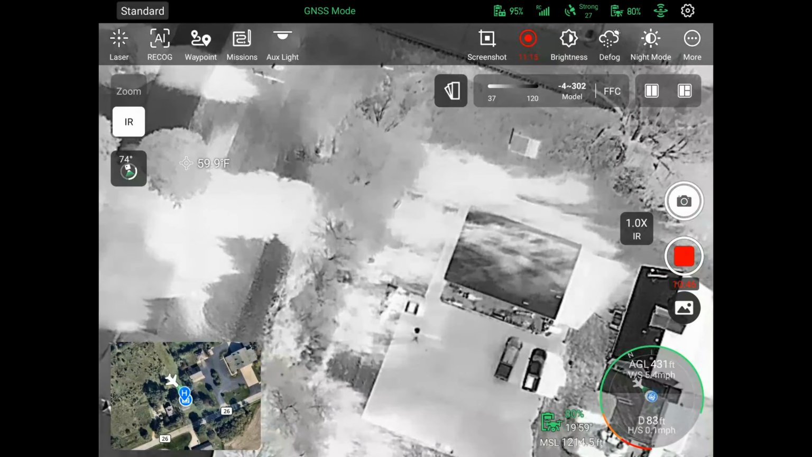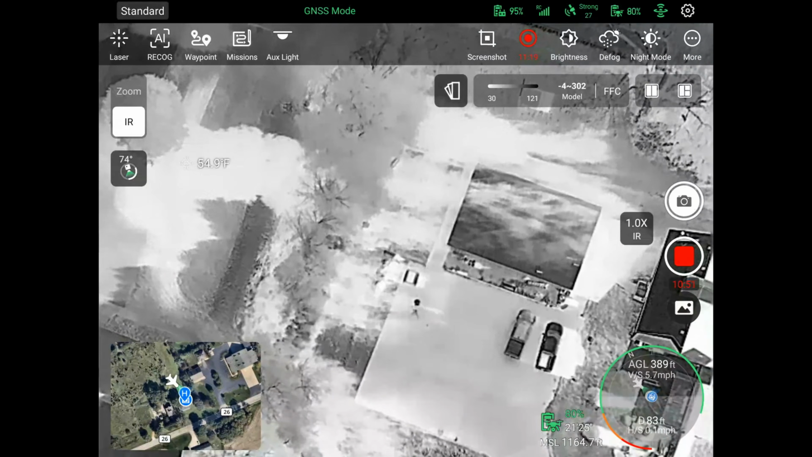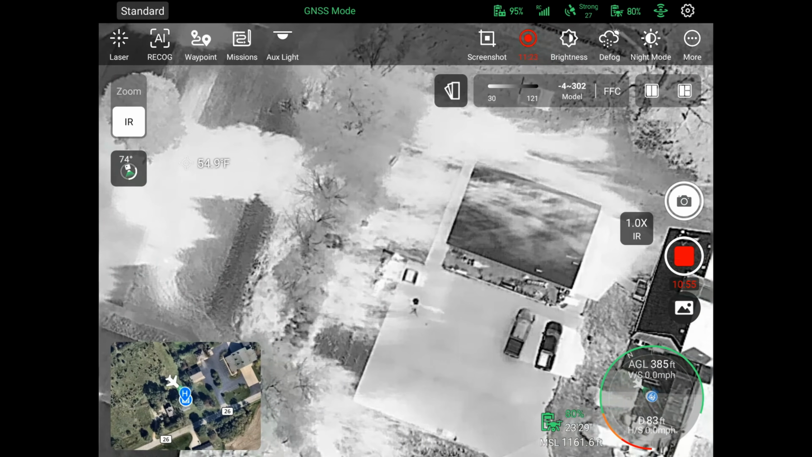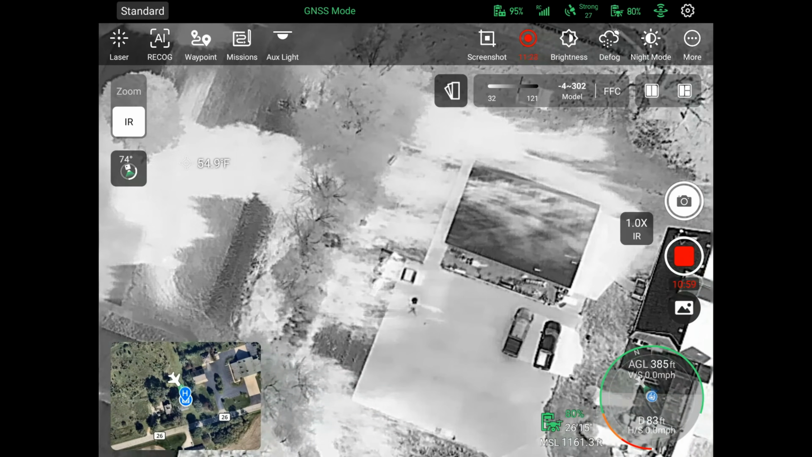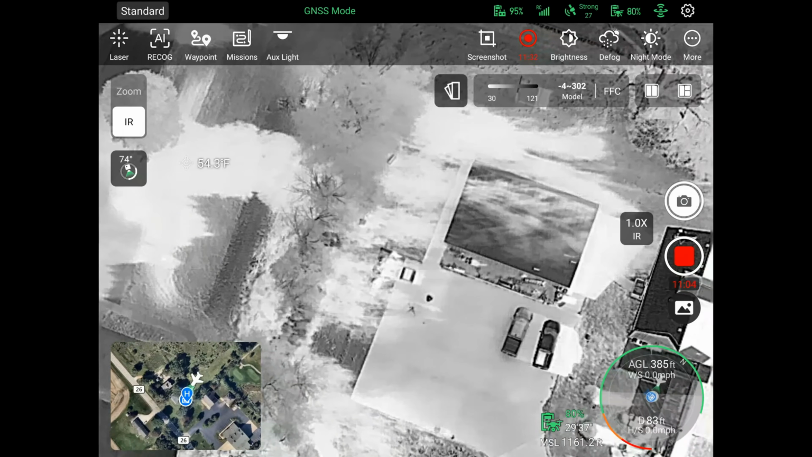Oop. Sorry, coming down. It did not stop me there. Okay, we are at 385. I'll have to check that. For some reason, it did not stop me at 400 feet, but I'm sure that's a setting that I have to figure out. All right, so I'm going to walk around here